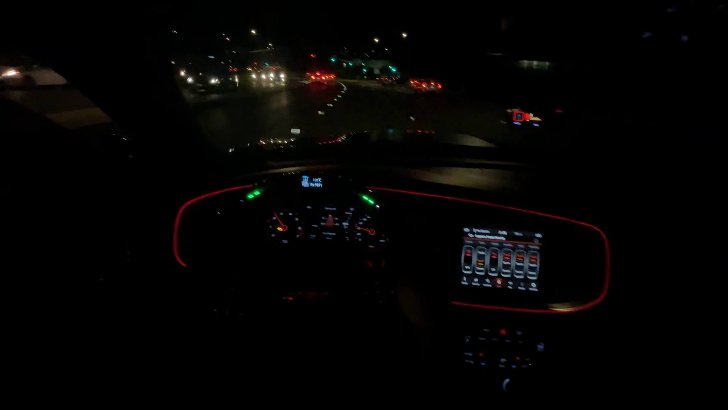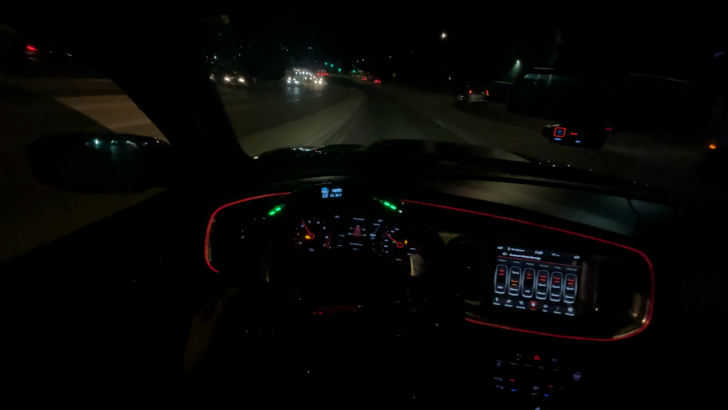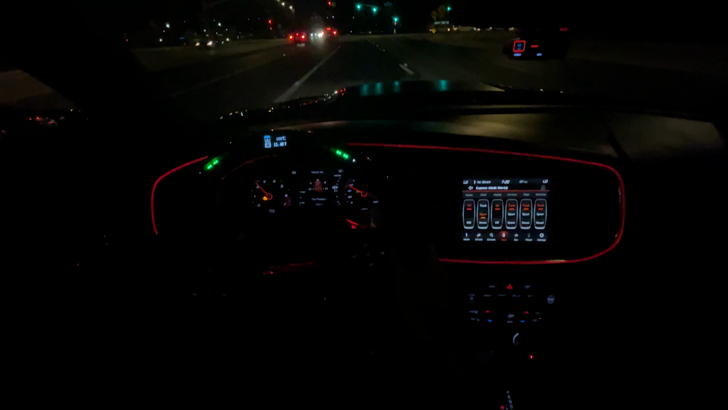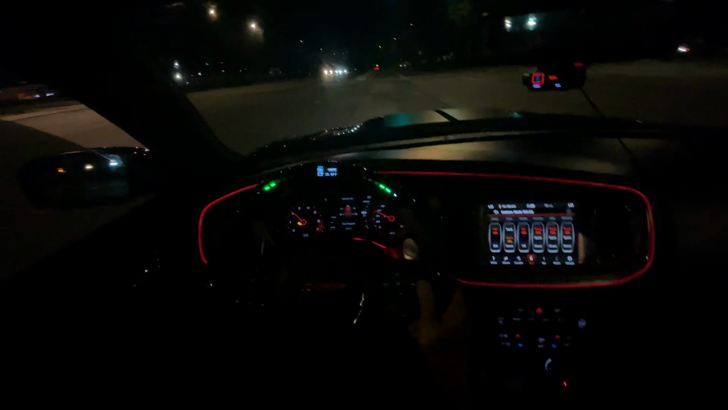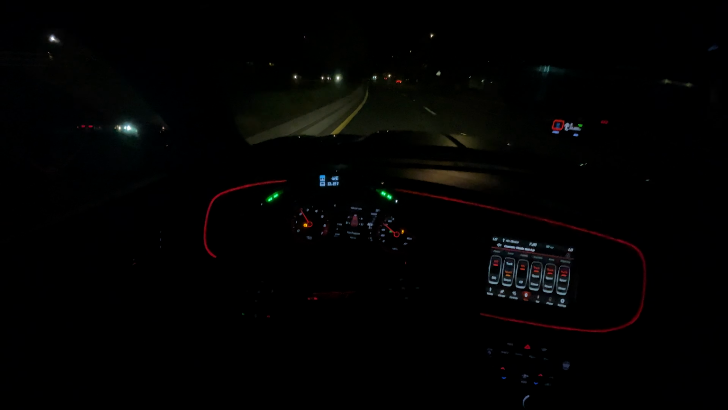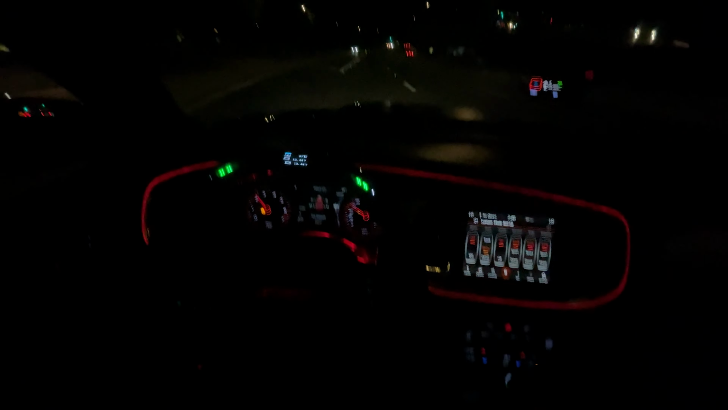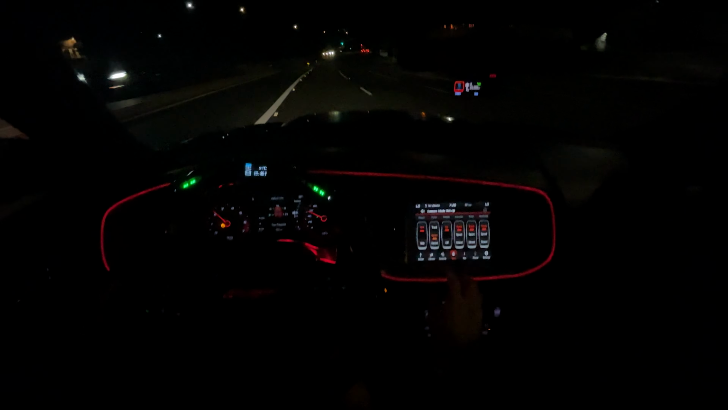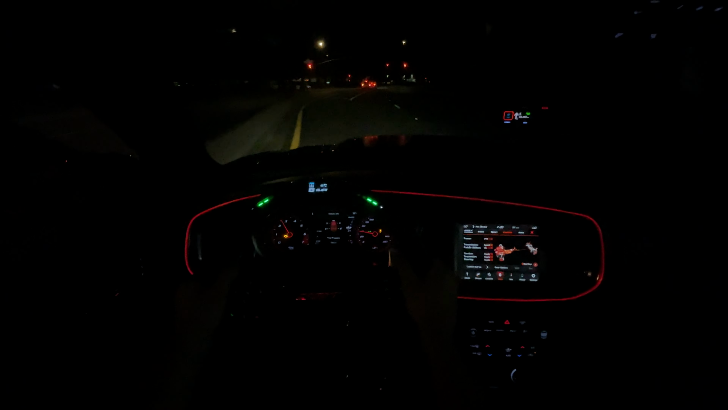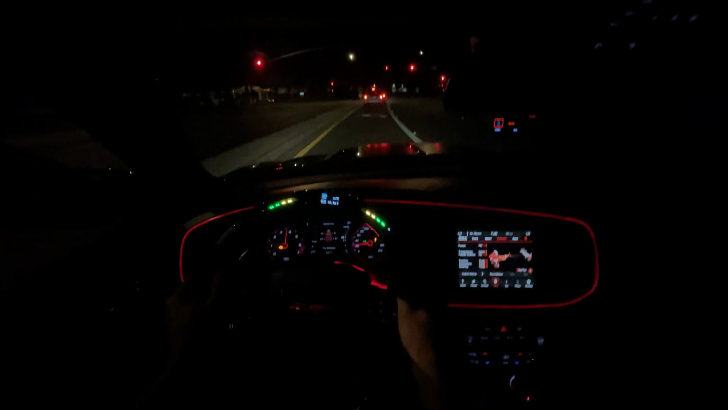Sheesh, there's hella traffic because that car crashed. Damn, that sucks. Sheesh. Honestly, with the valves closed, it's so nice. Honestly. I'm gonna open my valves back up now. Sheesh, bro.